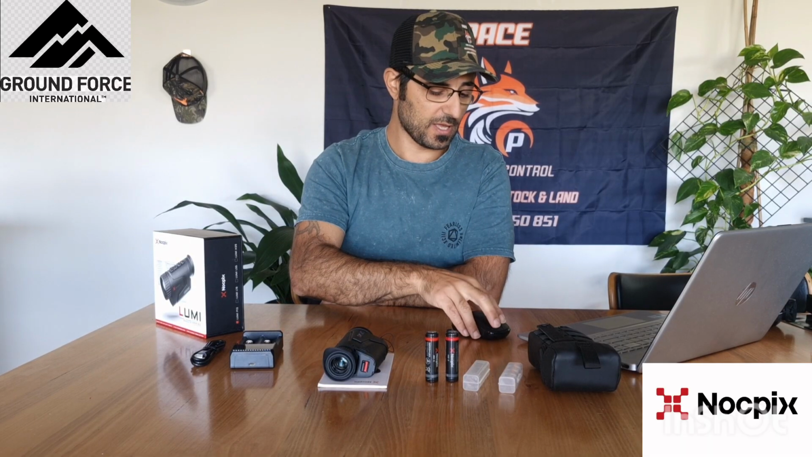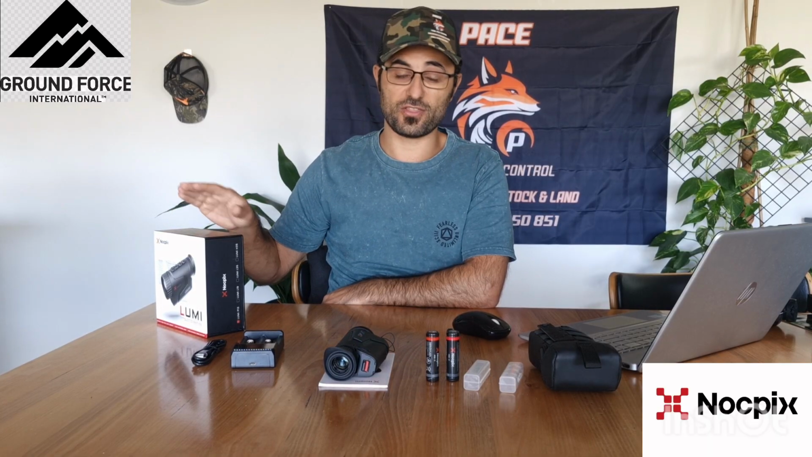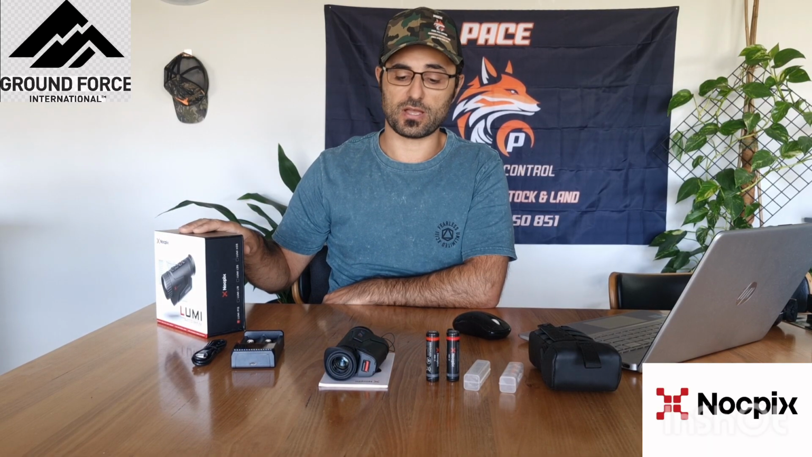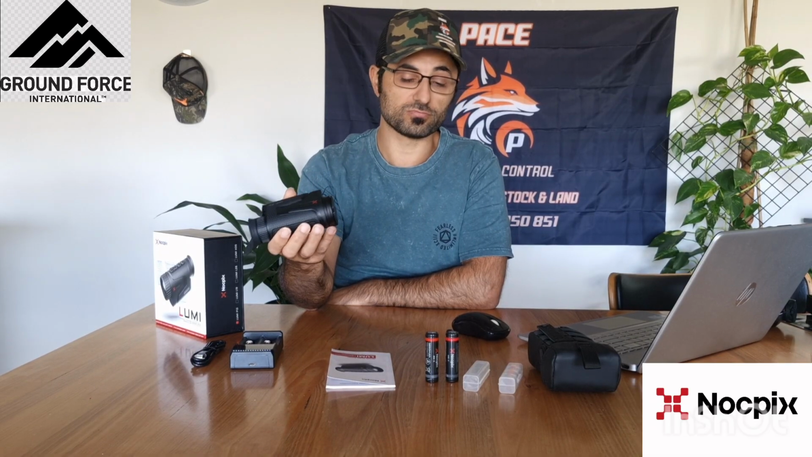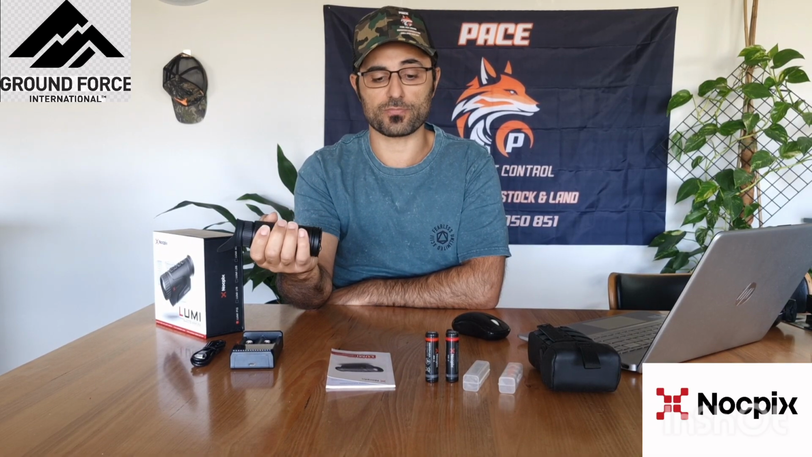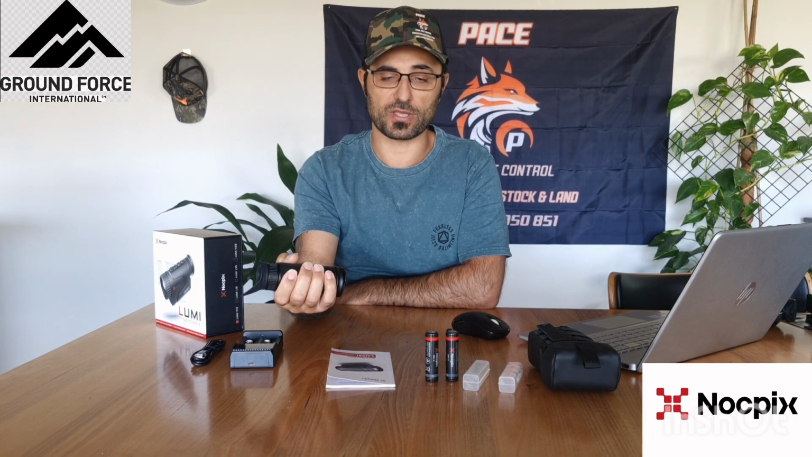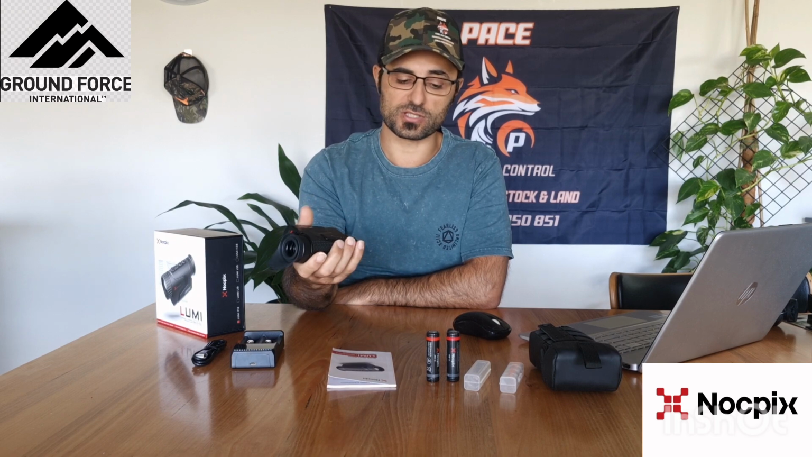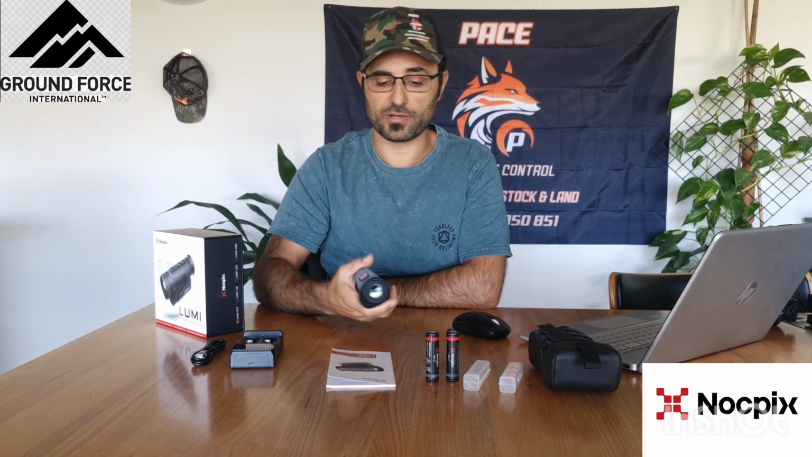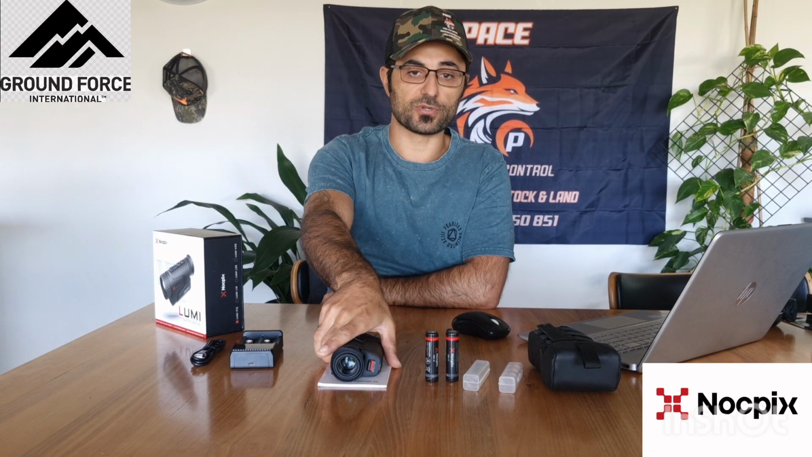But yeah, final thoughts on the Lumi P13. My advice, save up a bit more, go for the L19 or even the L35, because after my initial test of the P13, my thought was, oh, this is a pretty good cheap scope. It is an introductory thermal monocular, so for getting into thermal hunting, this would do the job. As I said, if you match it with an O-light or something along those lines, then you can get straight into it.